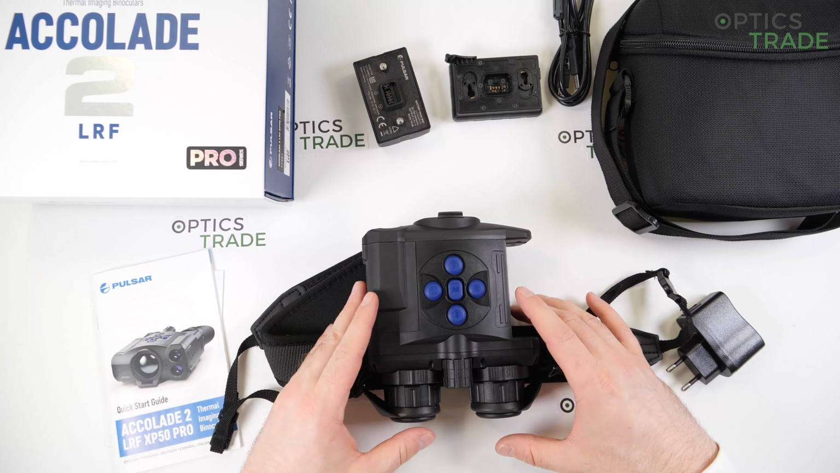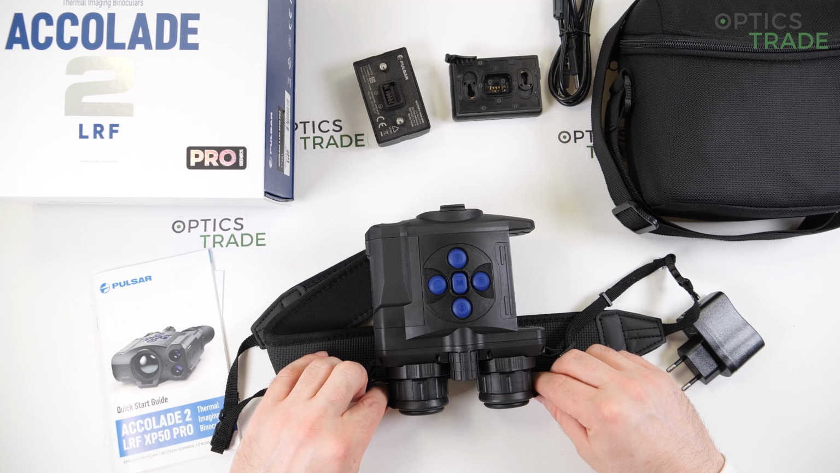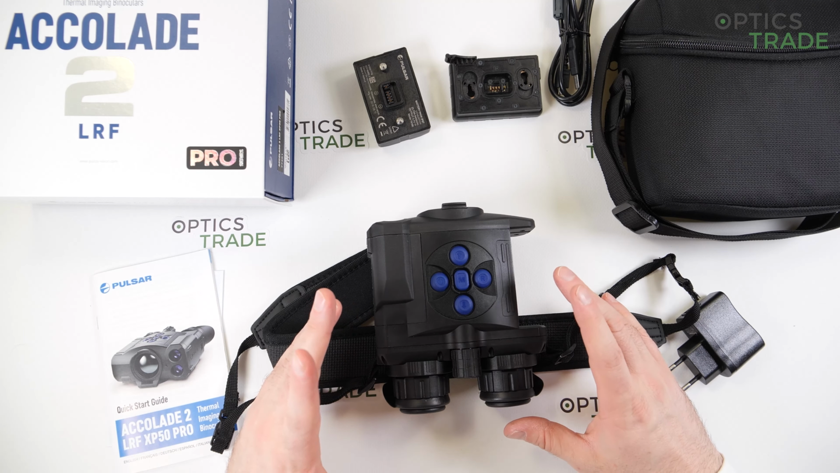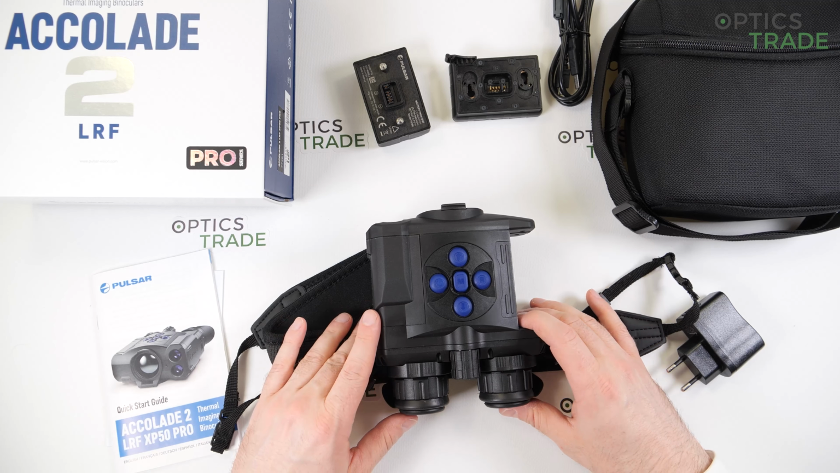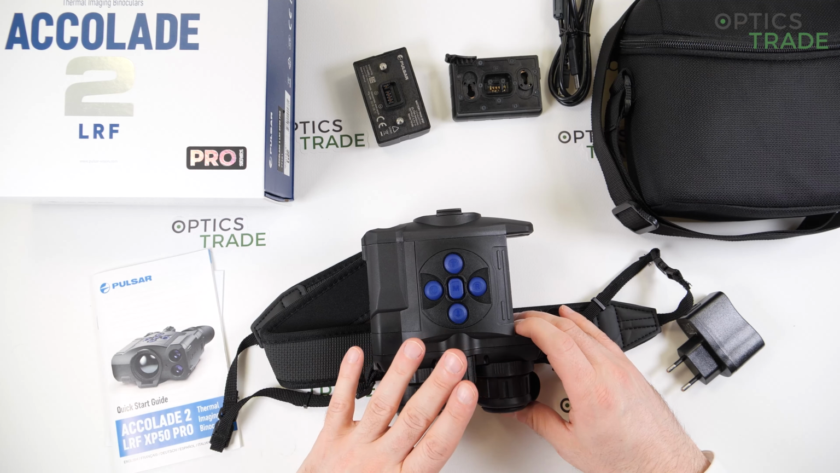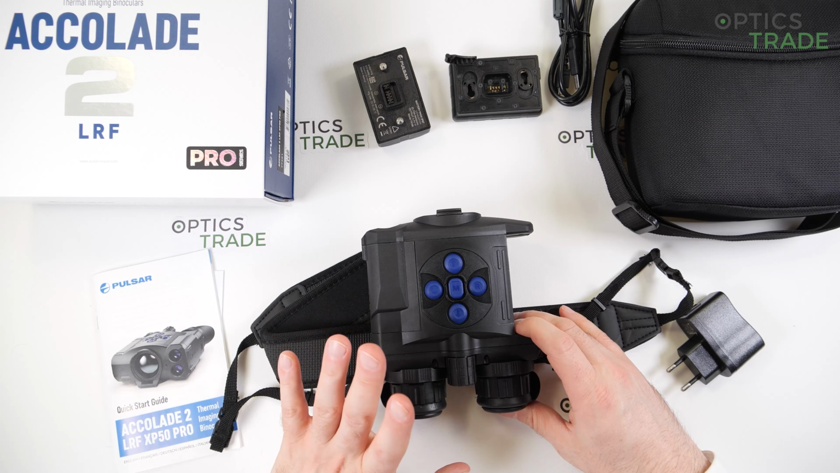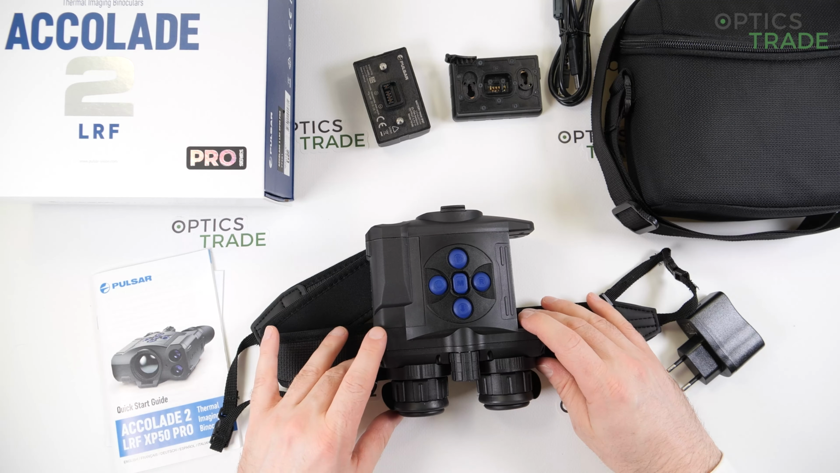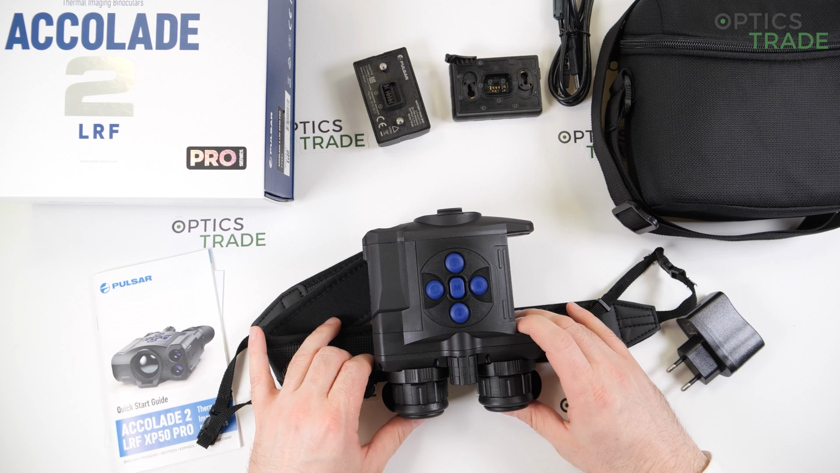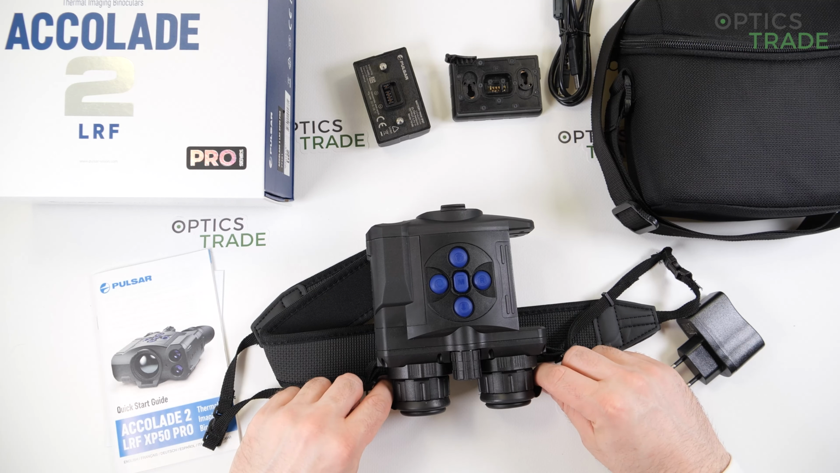So the only question with the device is if you're up for investing 5,000 euros into a thermal optical device, because if you say, okay, I will bite the bullet and I will spend 5,000 euros on a thermal device, then this is the best buy at this moment. And believe me, you will not regret it. It is so good. If you have an option to try it, it's eye-opening how good thermal devices can be. It's compact, small, it has a laser rangefinder, and the image quality is just superb.